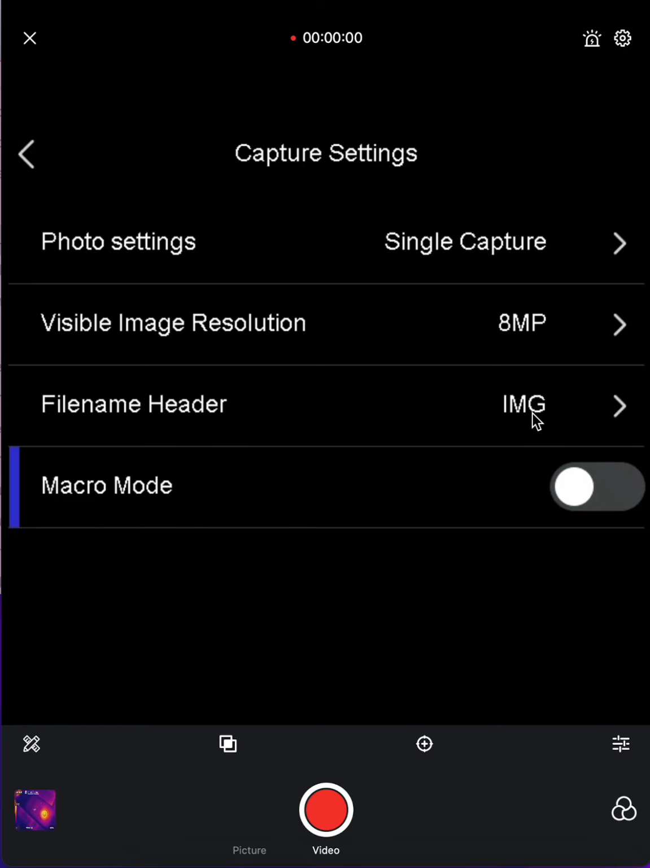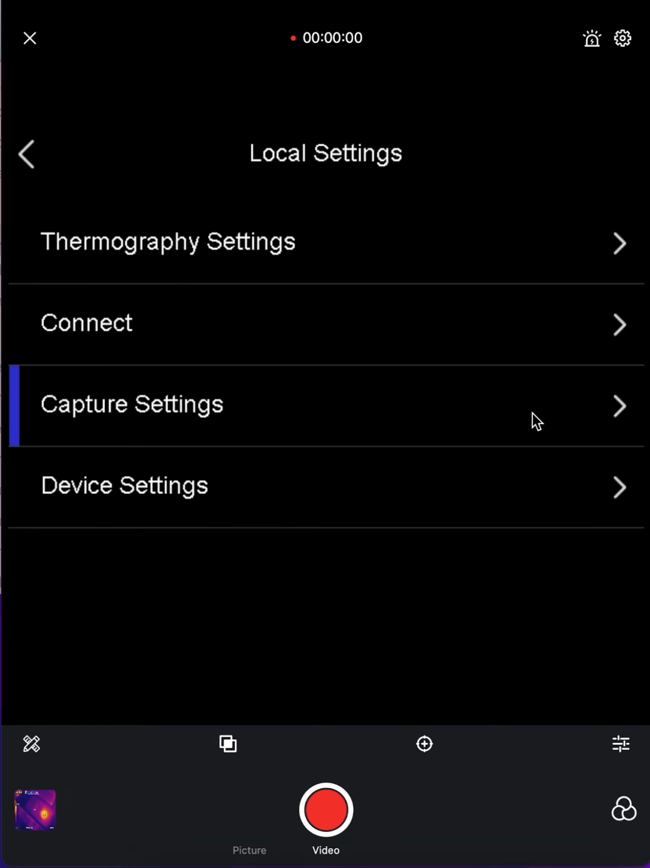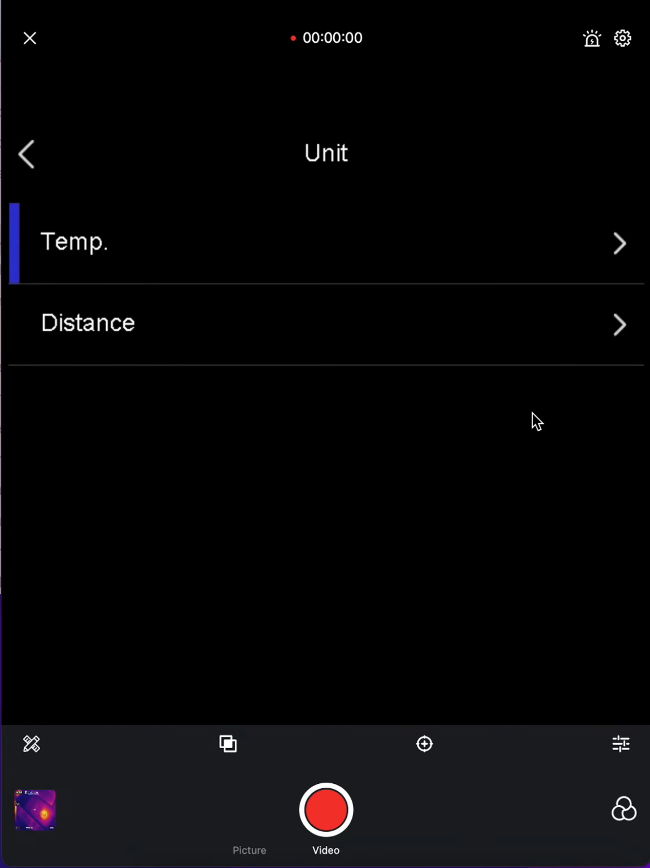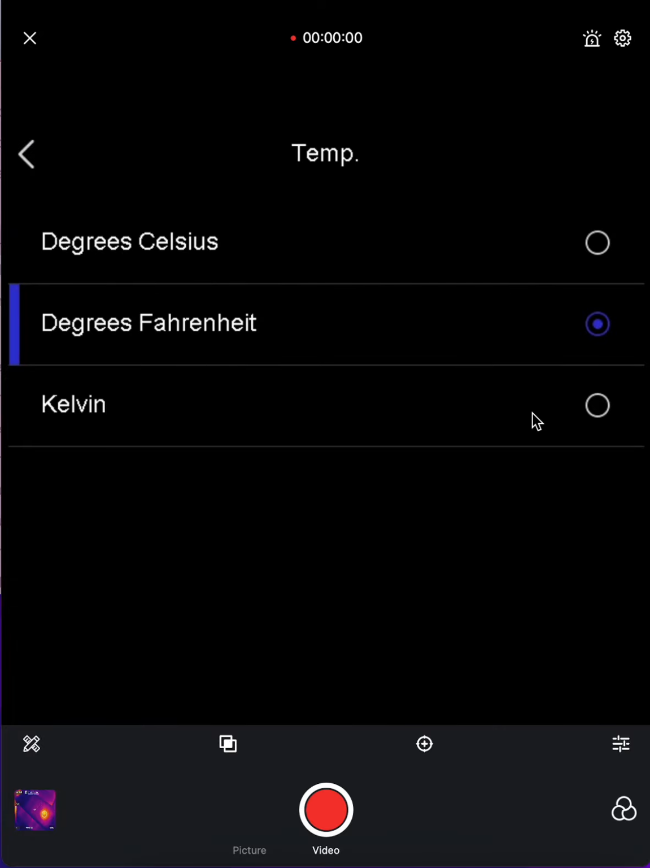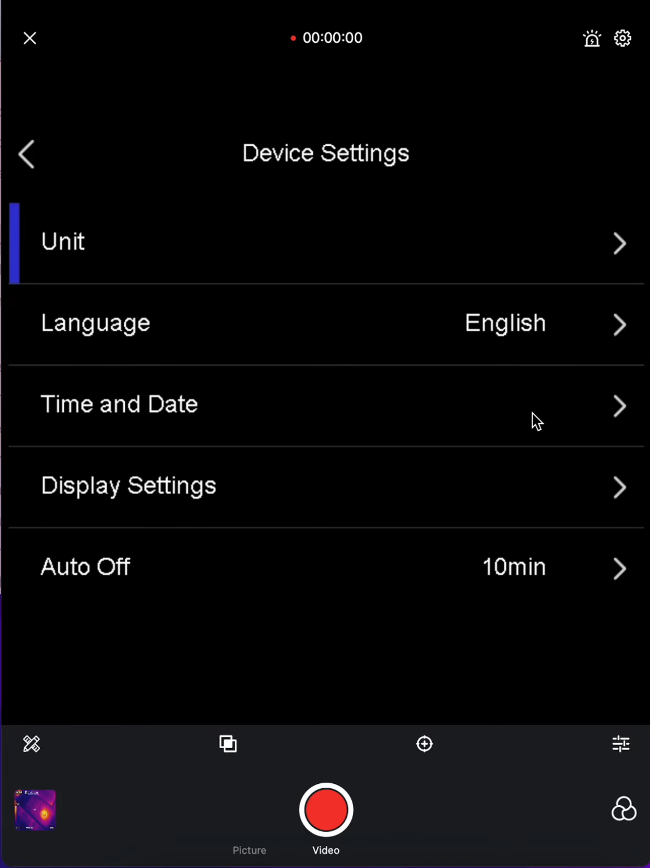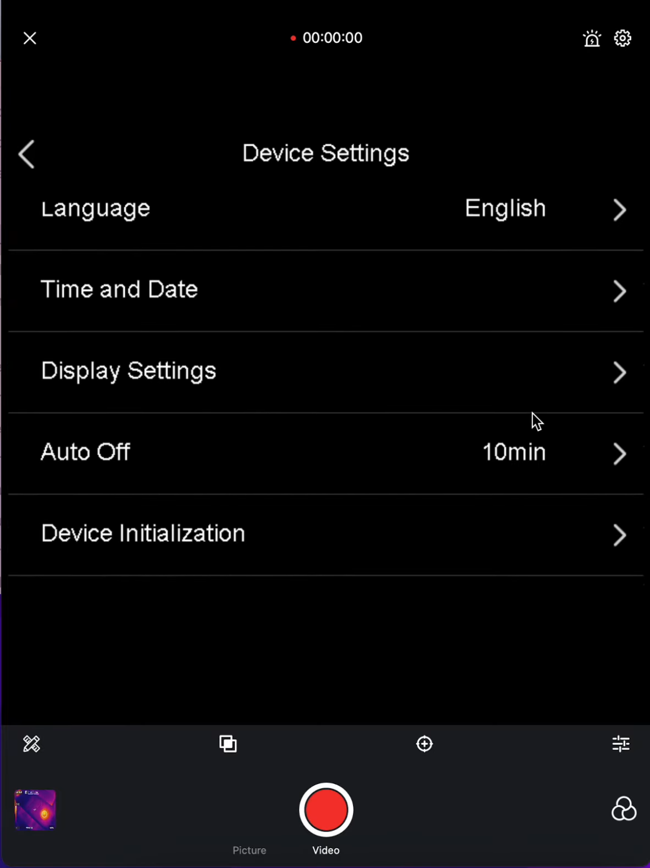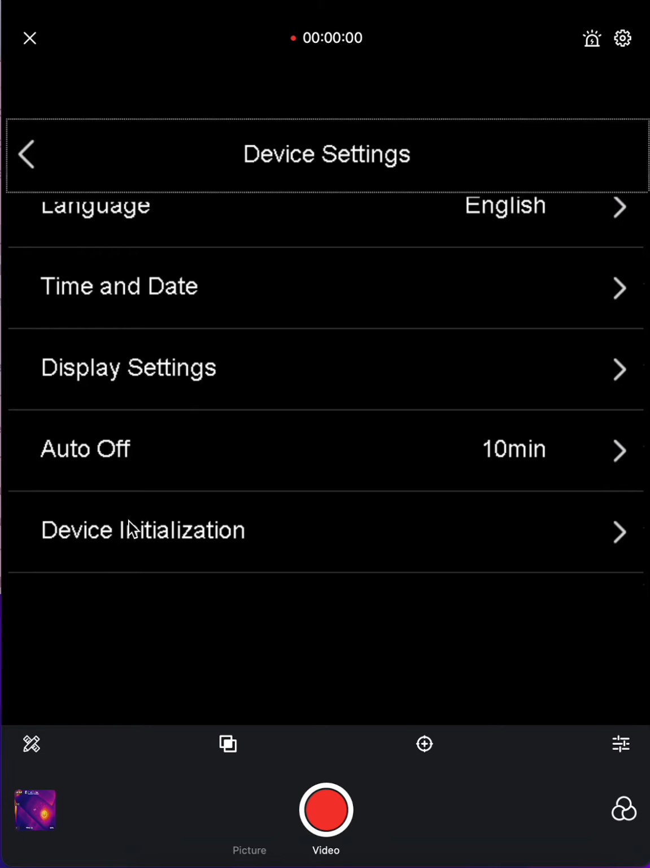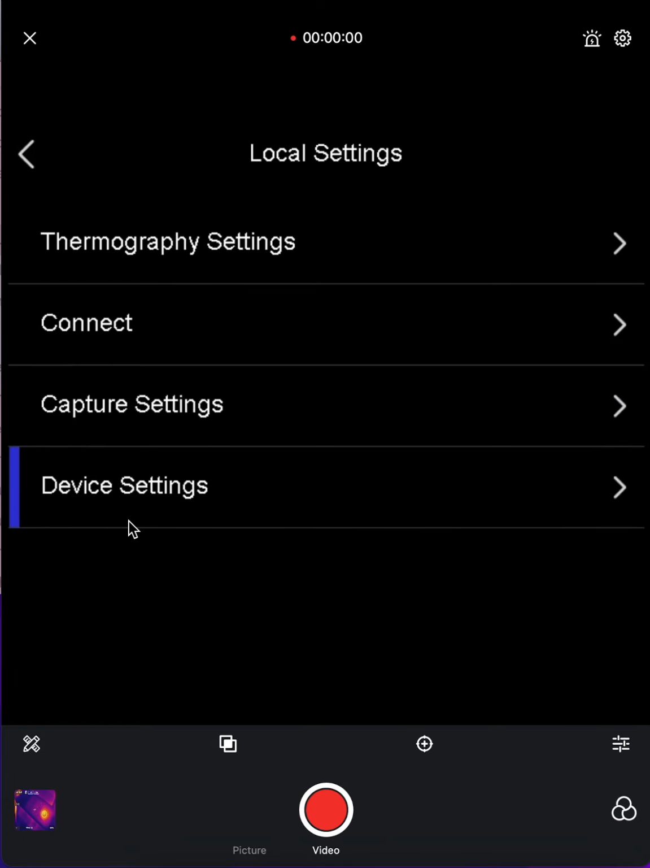All right. Now, the device settings: you can choose what temperature unit you're using: Celsius, Fahrenheit, or Kelvin. Of course, we're in America, so we use Fahrenheit. Distance, same thing. You can use feet or meters. And here, because we're in America, we use feet, so we keep it at that. Language, time and date, you can choose all that just by clicking on any of these tabs, and you'll be able to put your settings in accordingly. You won't need any explanation for that. That's pretty much all you need on that.